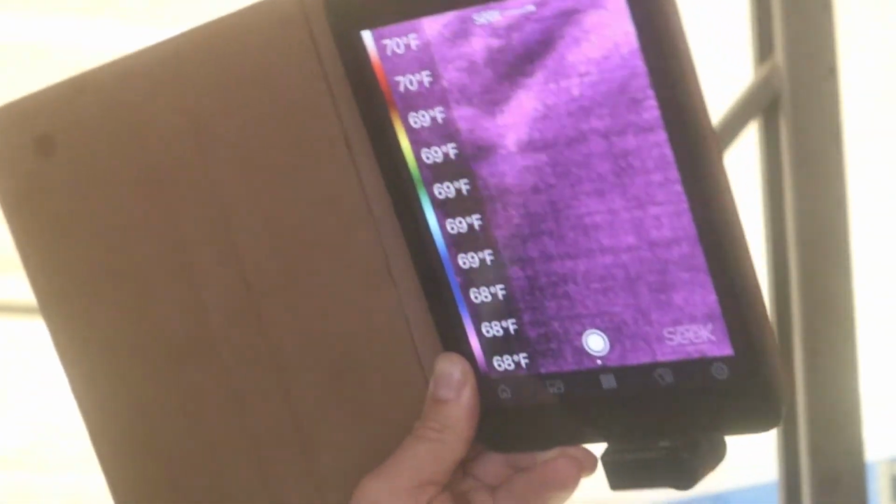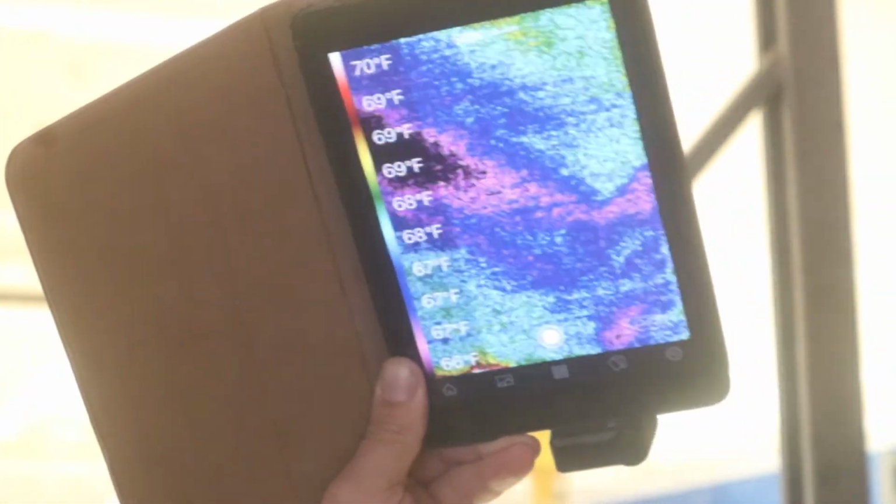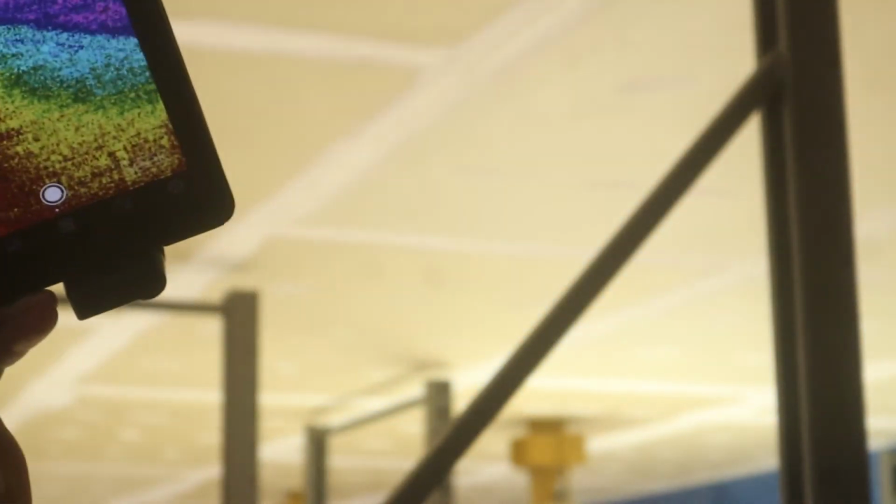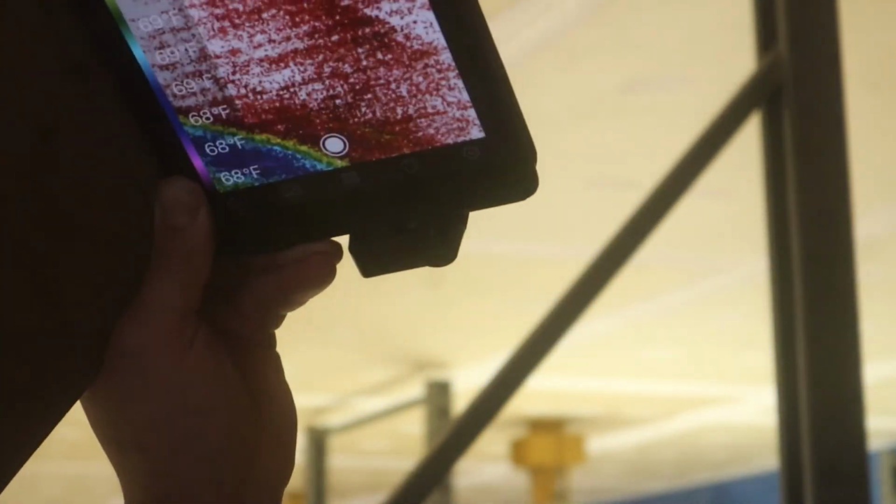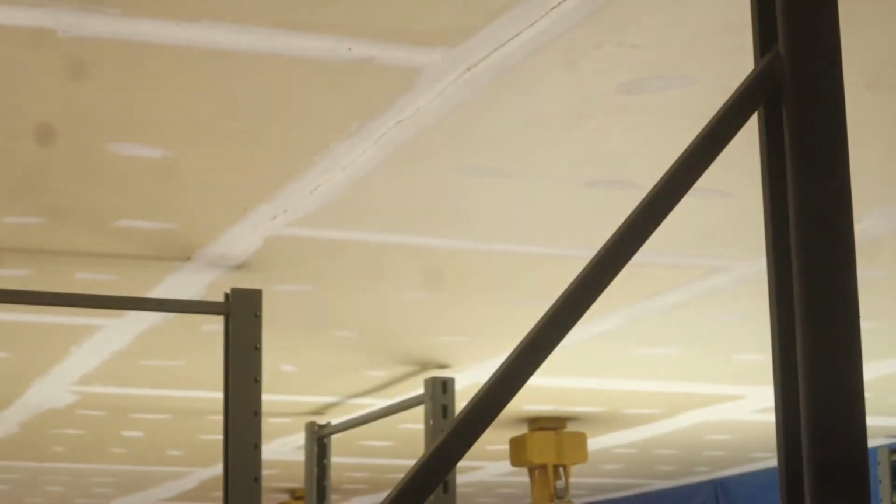Now on the thermal cam, I'm aiming at the ceiling. Let's try and get it in frame for you. Now you can see the 2x4 is dark and the foam is like an orange red. So that tells me that the foam is doing its job.